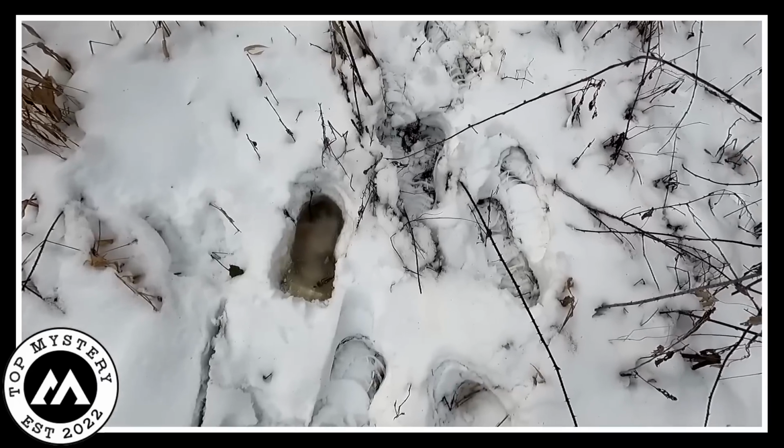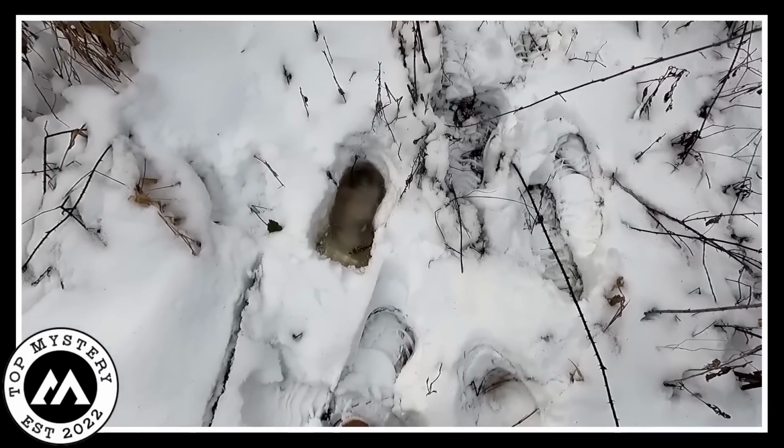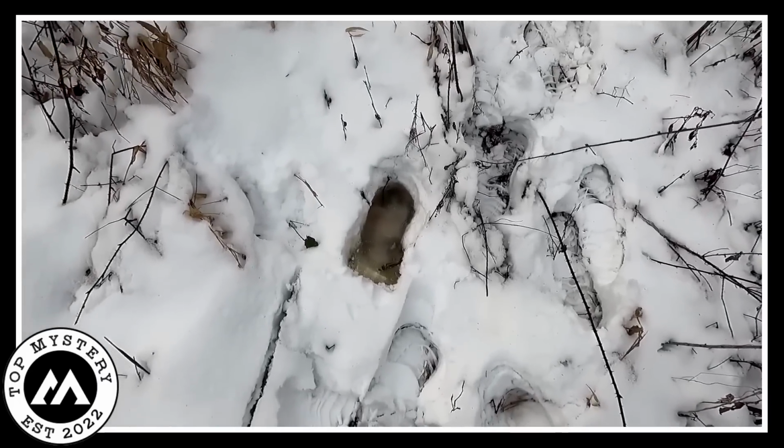I want you guys to see how I'm walking. See how I'm walking off to the side. I'm trying not to disturb these because I want to...